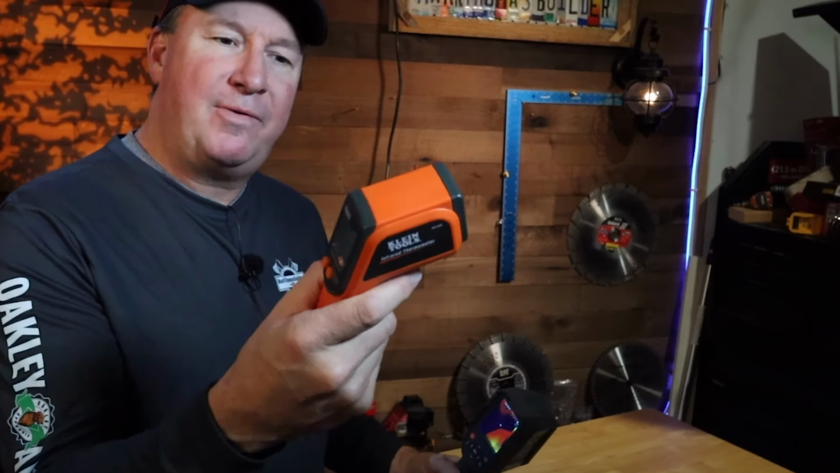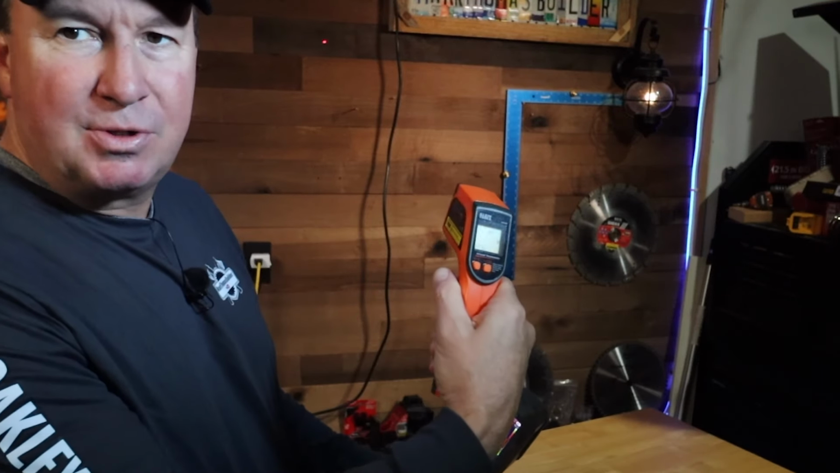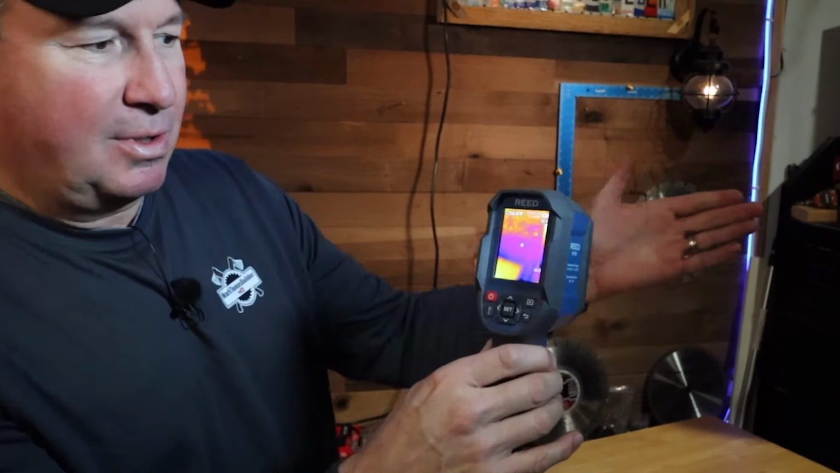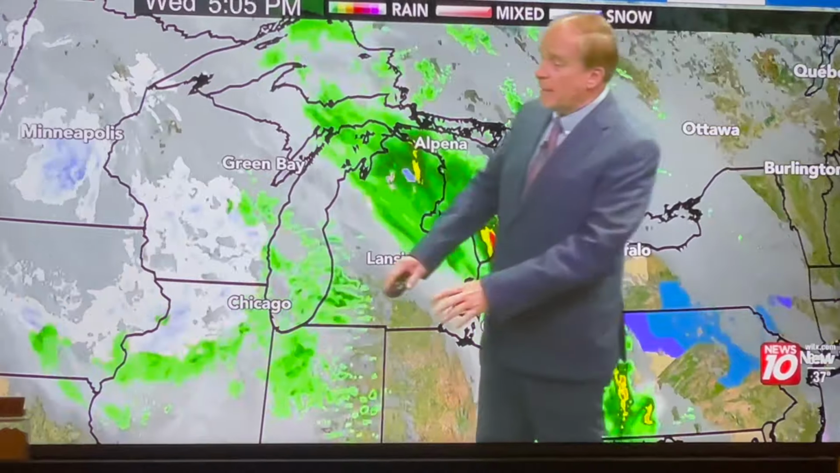So this is another tool I've had for probably about 5 years. This is an infrared thermometer. You can see as I push that, it has a little red dot and that'll tell you the temperature there. This is an actual camera, so you can see my hand right there, so you can just see how it will pick up the heat. So it's very similar to when you're watching a weather forecast and you see a storm where you see those different colors. Like this example right here, you can tell that that's where the severity is, like where the color really changes and you have that really deep contrast.